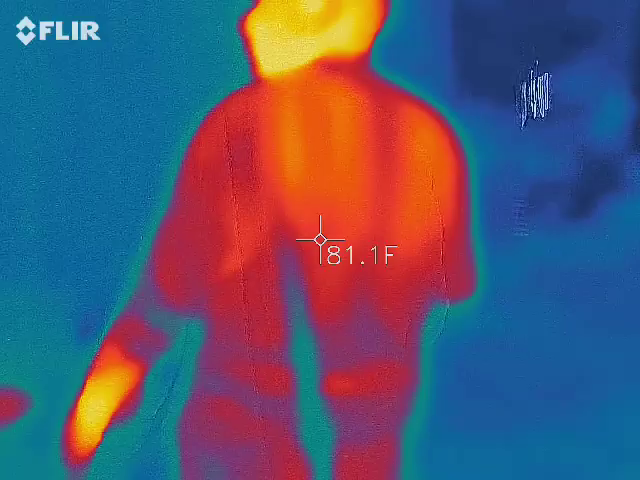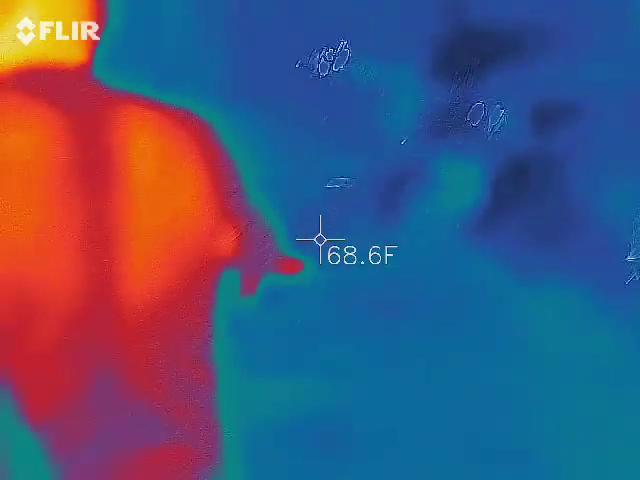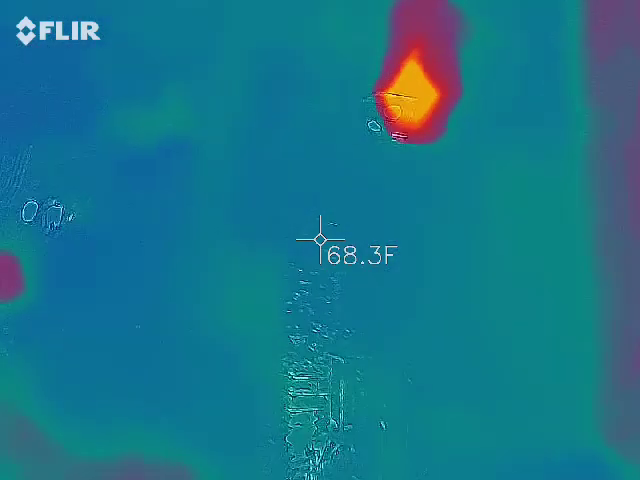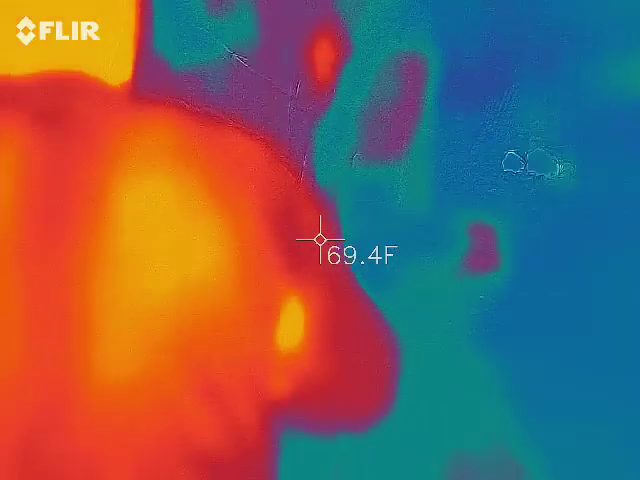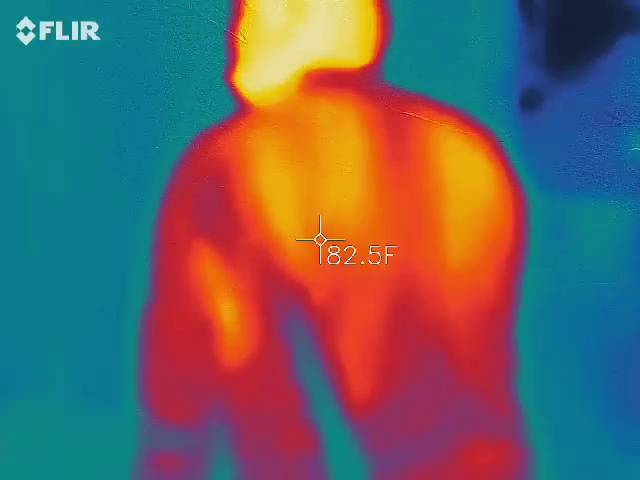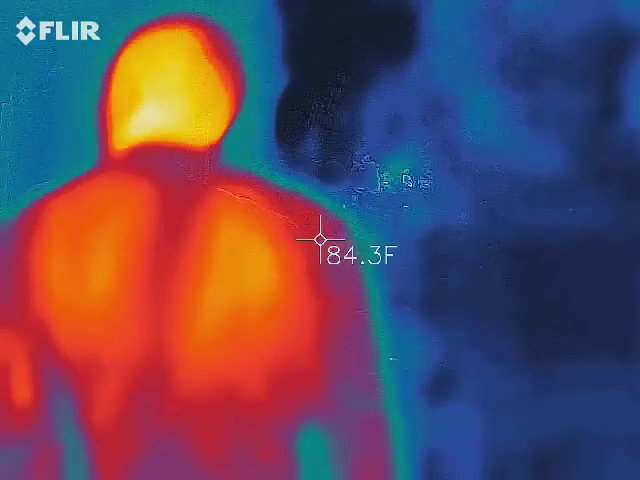I'm going to point out a handprint that's in the brick up here. It's from the sun-dried bricks when the slave children had to turn them. Sometimes we get EMF from it because it happens quickly, because usually somebody's home. It's residential. You want to try to sweep it real quick. And I've only had it happen once.